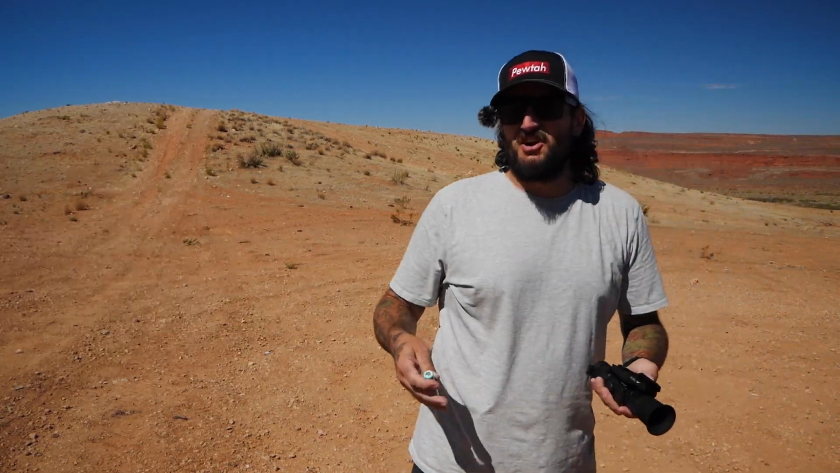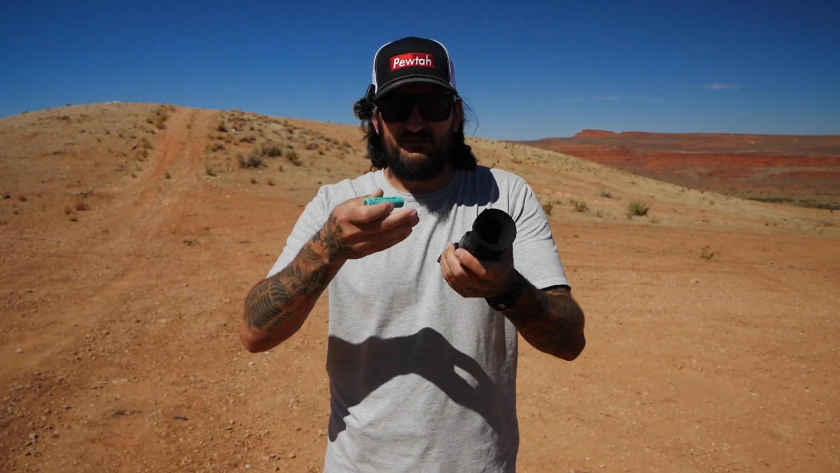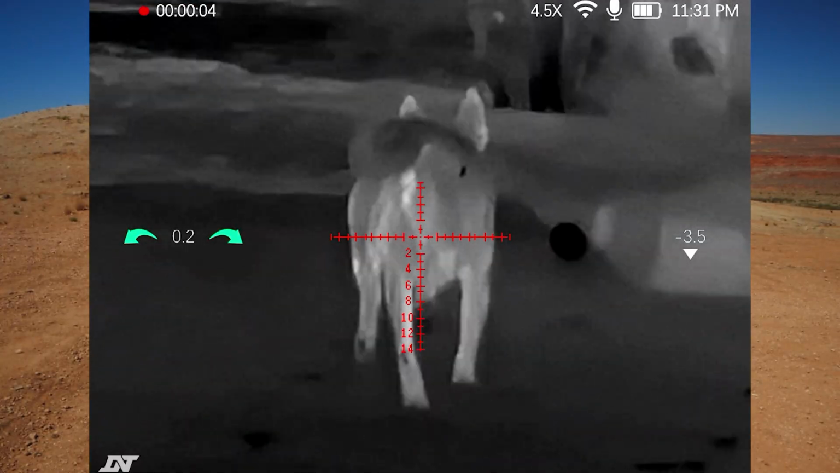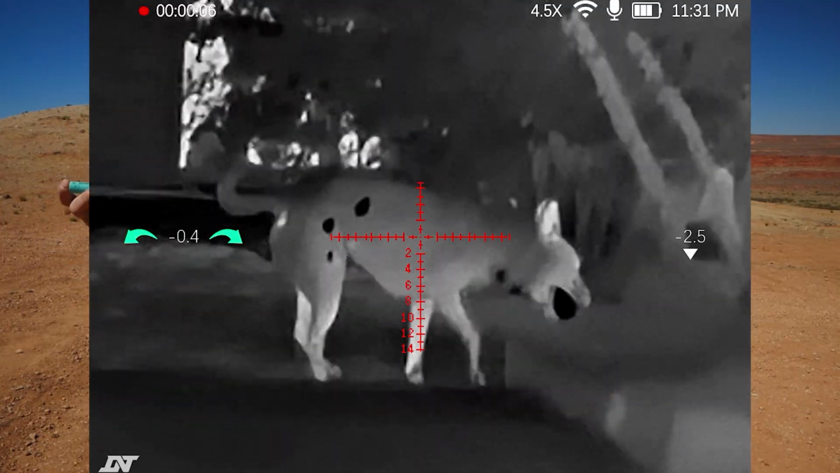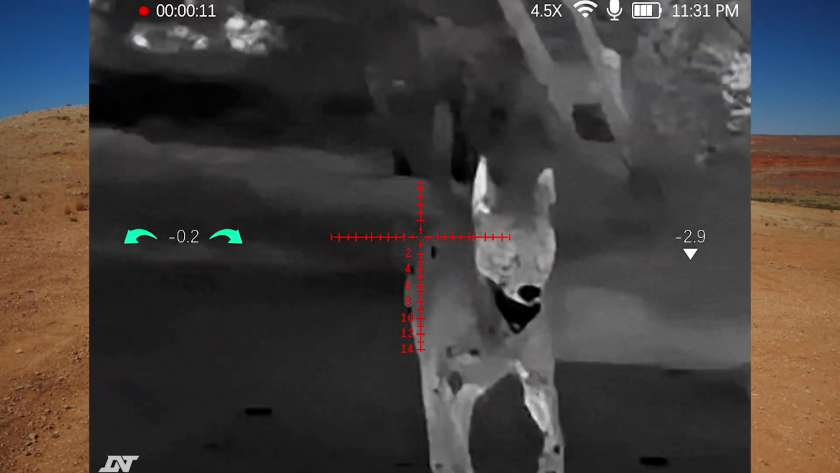So this has a rechargeable battery. This came with 2. I don't know if when you buy it, it comes with 2, but mine came with 2 for video purposes. It's an 18650 battery. I don't really know what that means, but it's a rechargeable battery that has up to 4 hours of usage per charge.